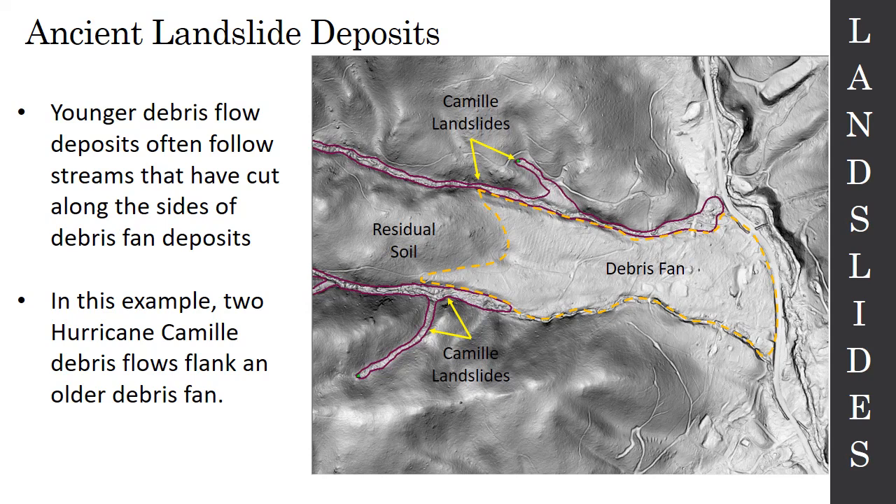And we see this setup a lot, where you have a debris flow or a debris fan, and on either side of it, where you have drainages that have developed, new modern landslides tend to take advantage of those and will travel down those drainages, just like we see here during Hurricane Camille. So again, that's why we tend to consider these to be a moderate hazard. These areas on the side I would consider to be a high hazard for landslides to occur in the future. So that's why we map them.